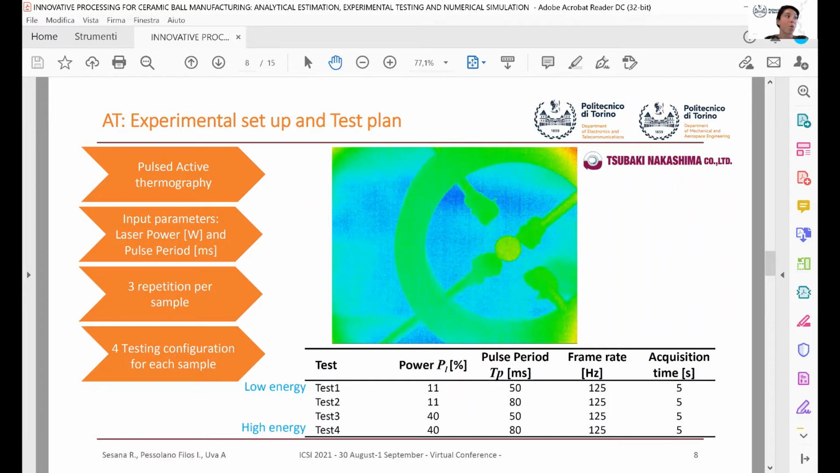For each sample, 4 tests were conducted. The test plan contemplates 2 tests at low energy and 2 tests at high energy. Therefore, we have 4 testing configurations for each sample and 3 repetitions of experimental tests.